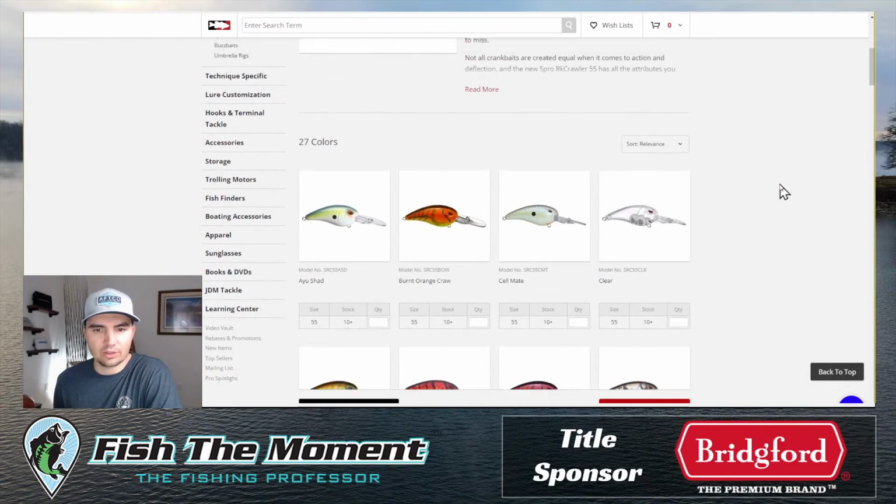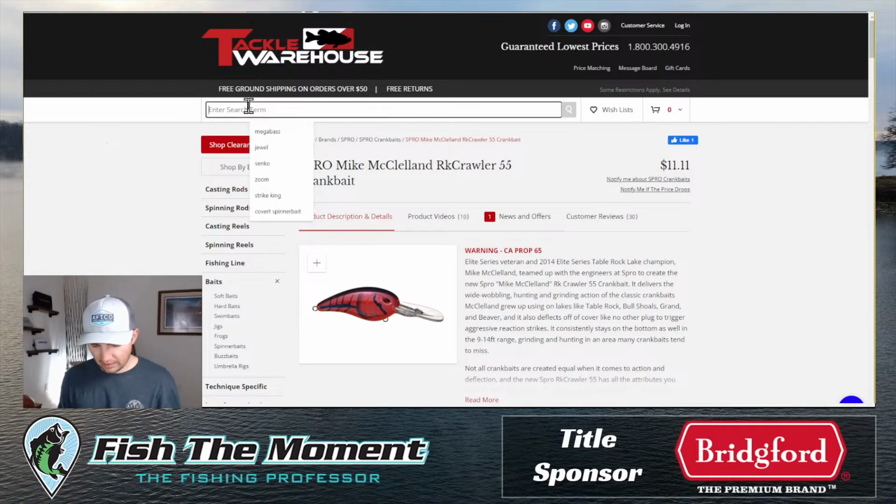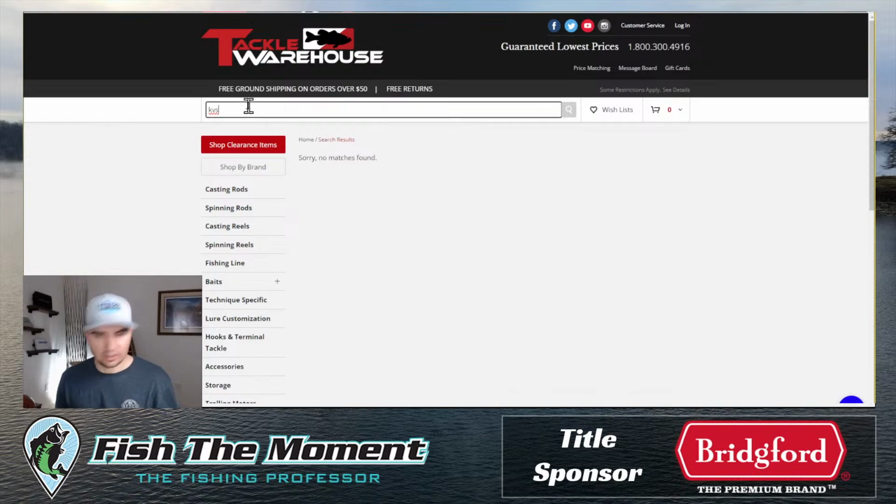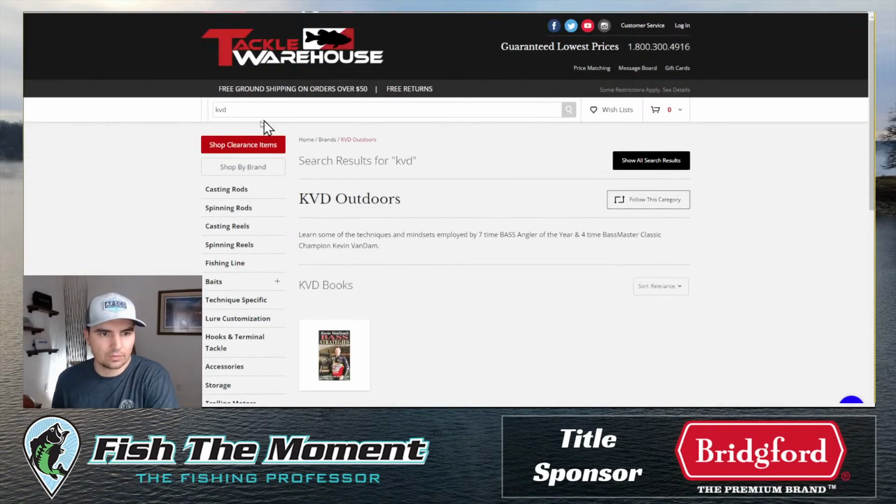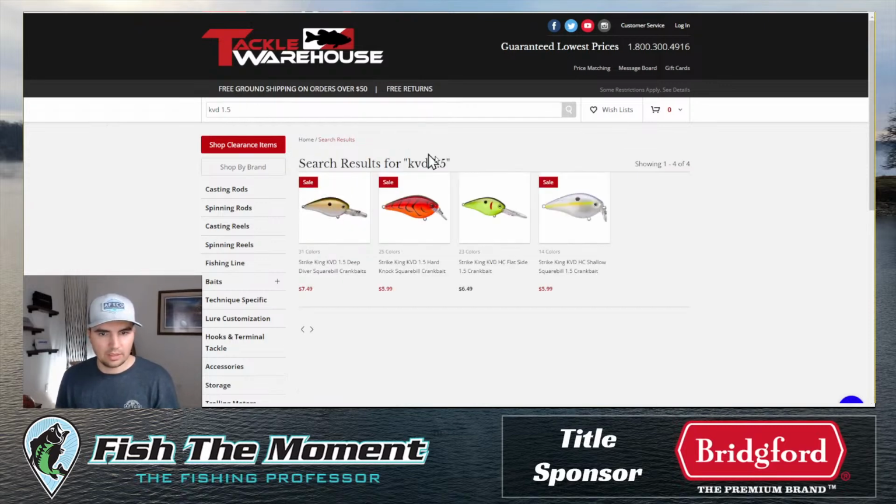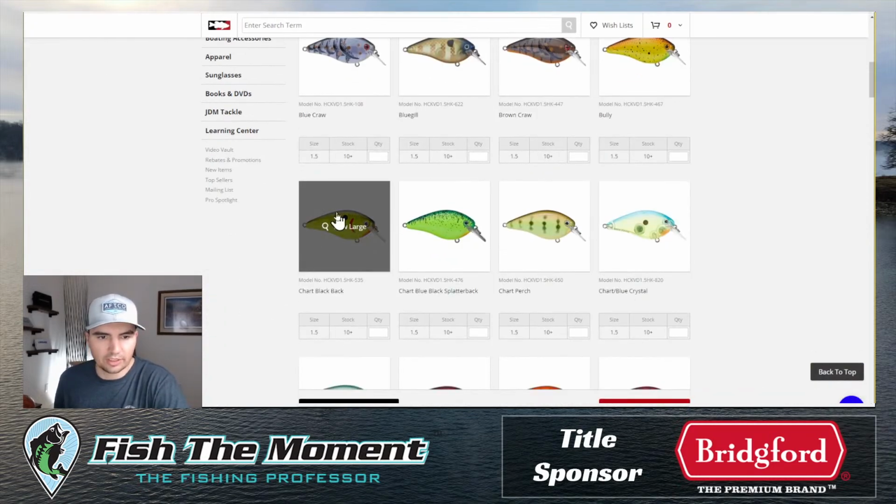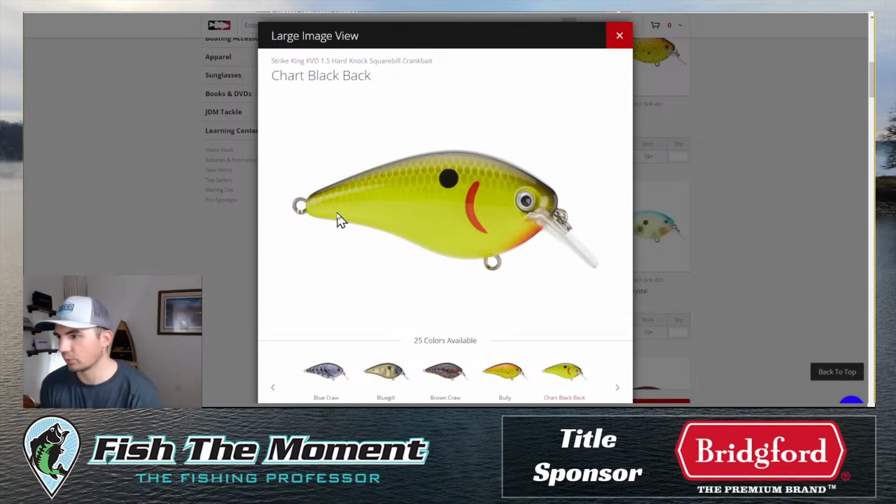And then the only other color I might throw in the pre-spawn, if those fish are getting really keyed in on the dirty water, is like a Strike King, not KVS, KVD. Okay, that's not what I want. KVD 1.5, maybe. There we go. Just like a regular KVD 1. Okay, well, it's like a Chartreuse Blackback. That's a really good color for really dirty water, but that orange will still work in that dirty water.